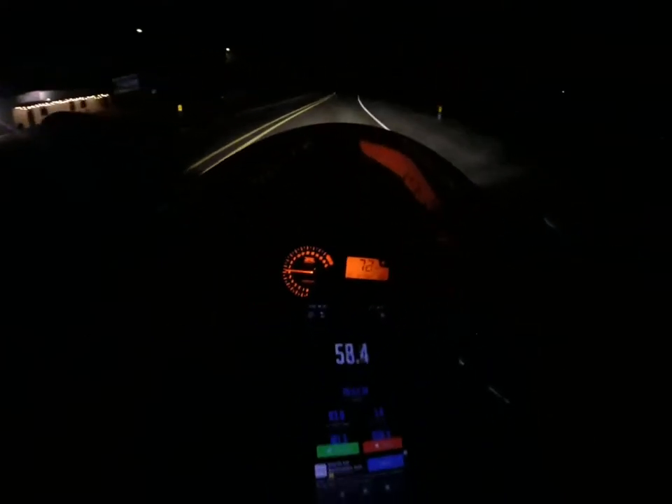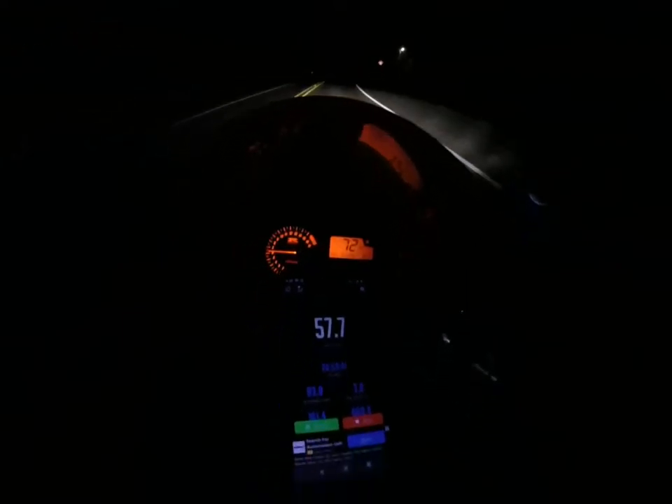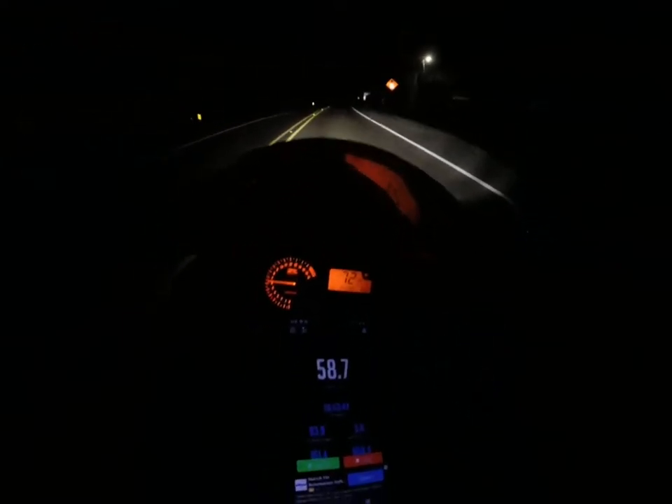Going under the speed limit. I was just cruising. I'm definitely faster than most of these guys.